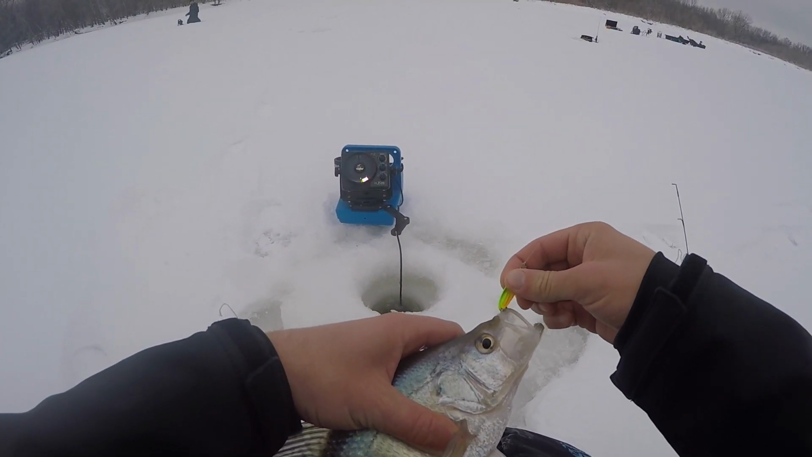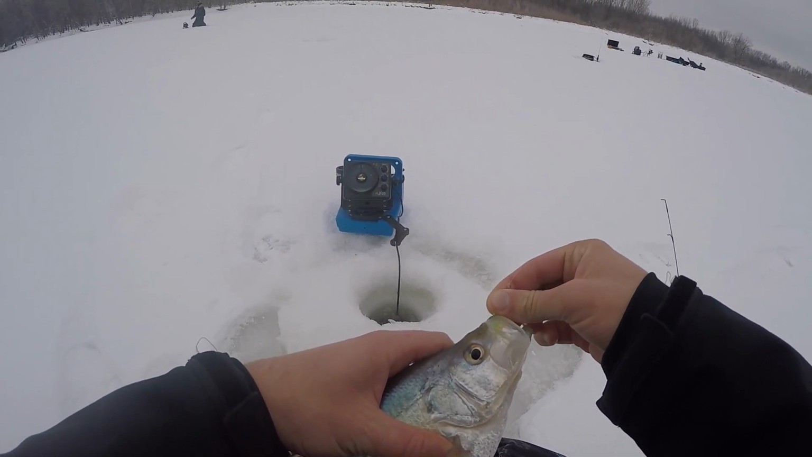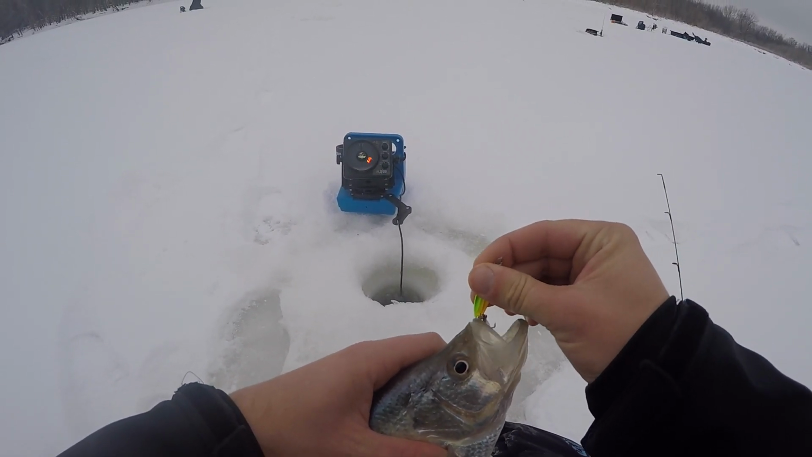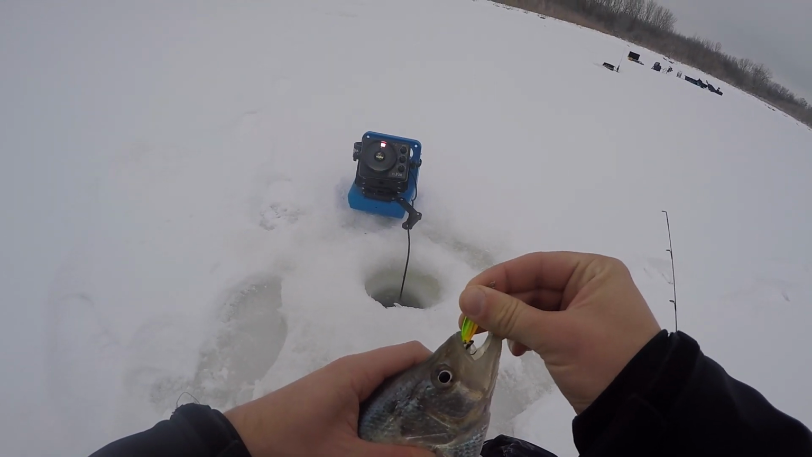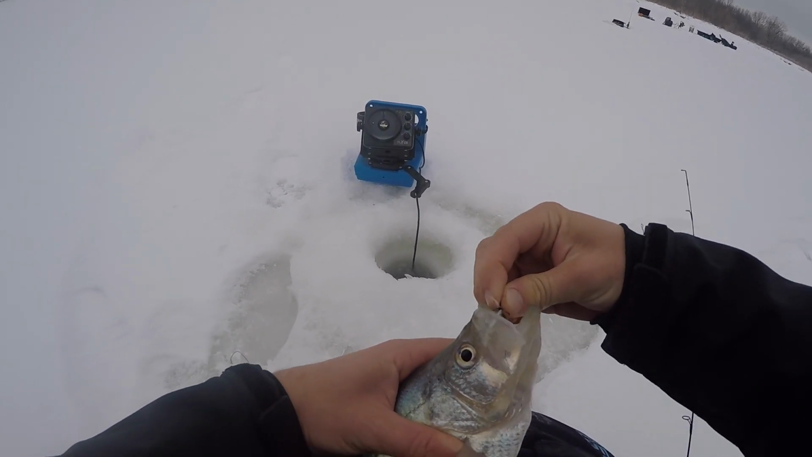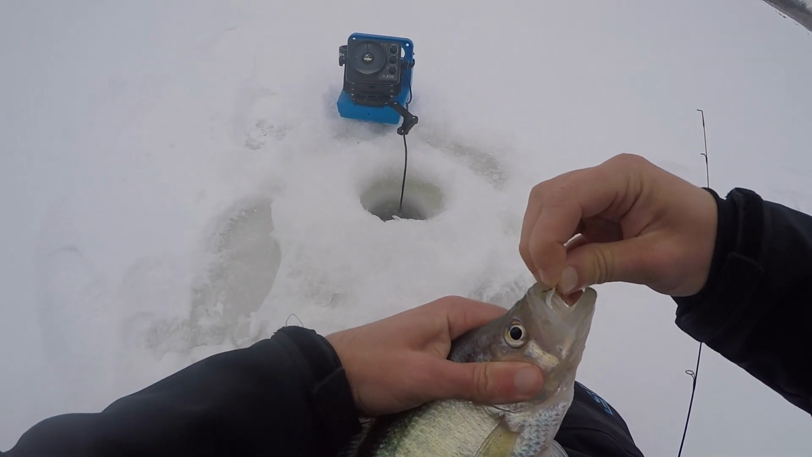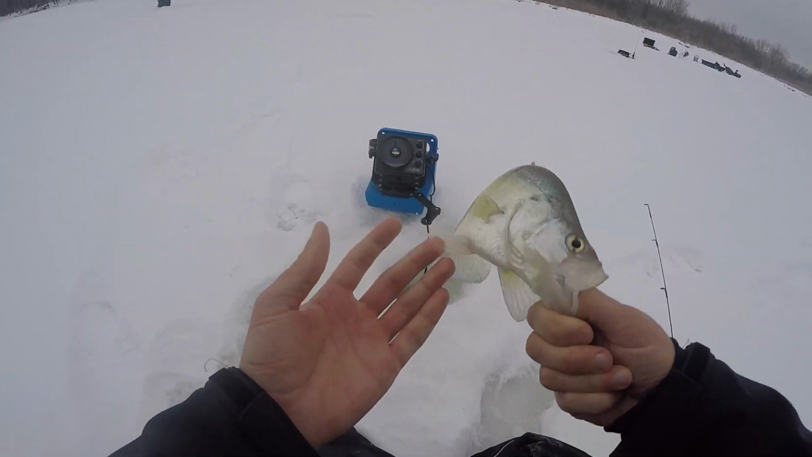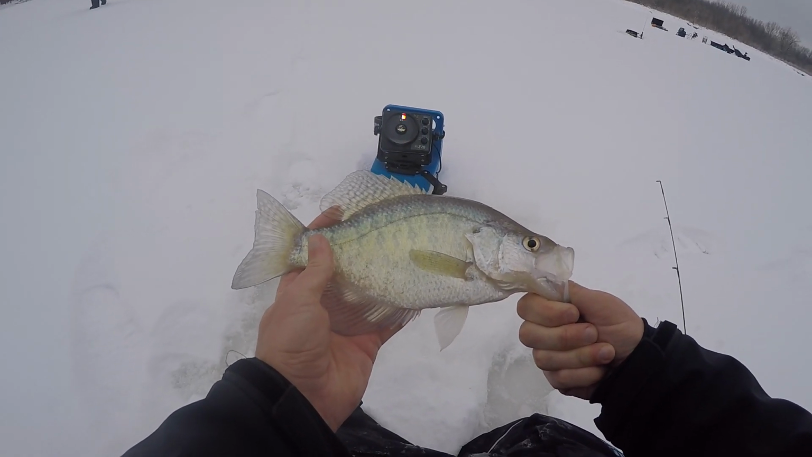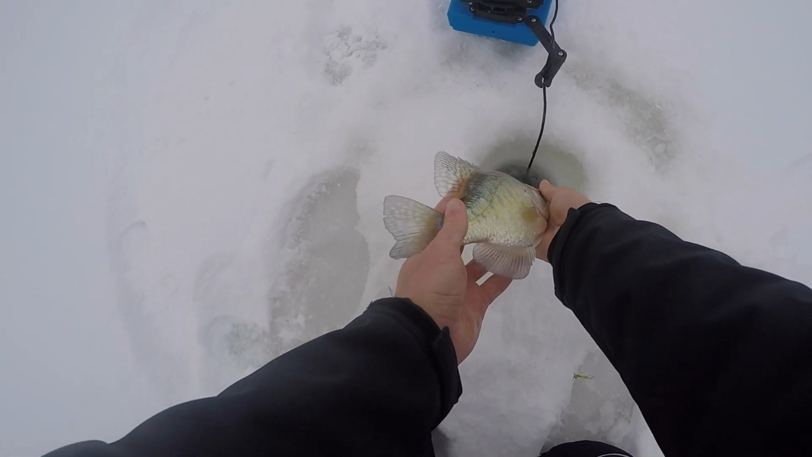There's one that came in. I mean, he was right under the ice, like 2 feet, and he just hammered this leech flutter spoon. This is a bigger one too. It's the 1/8 size. It's not even the smaller one. Just crushed it. There's another smaller one. This is probably a 10 incher. Beautiful crappie though. See you, buddy.